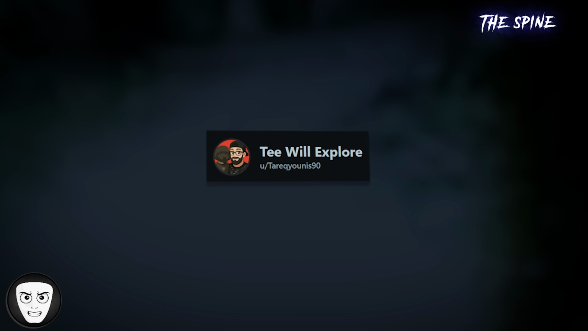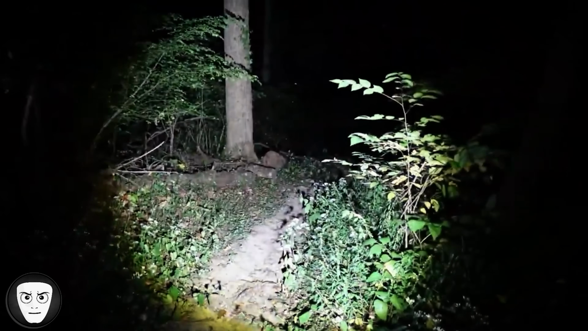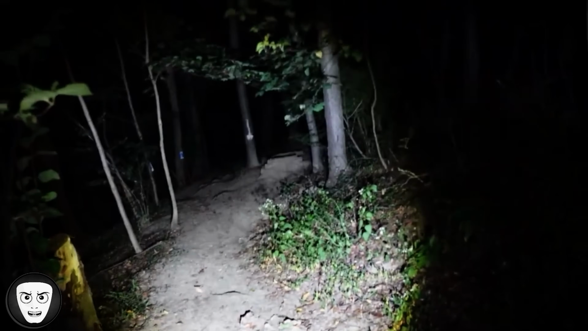Reddit user TariqYonis90 and his friend were using the Randonautica app when it led them to a forest area. He claims that in earlier trips they kept finding strange clues, like a basket on a tree containing a knife and a note with coordinates directing them elsewhere. In this particular video, they discovered this.